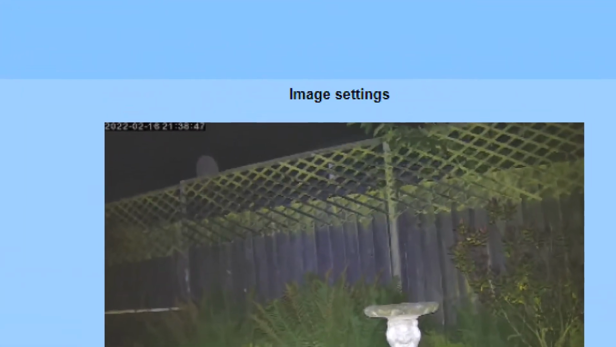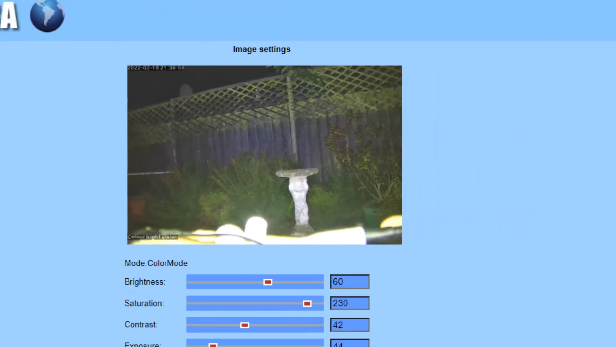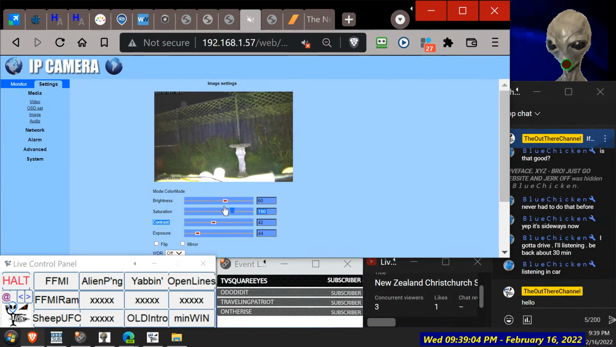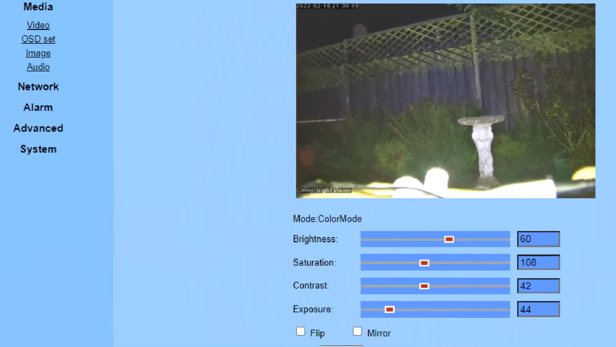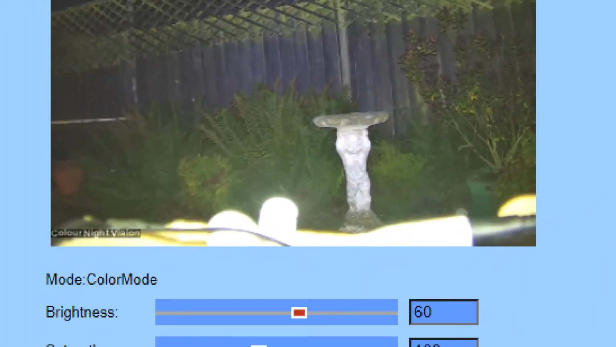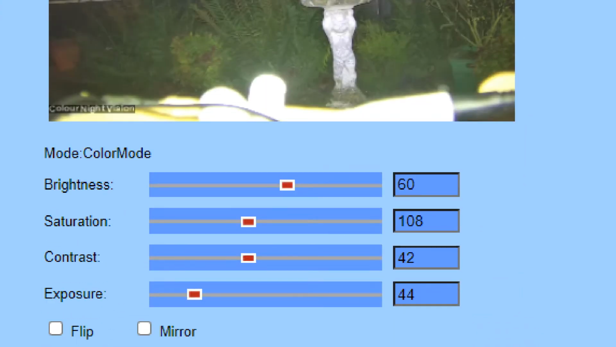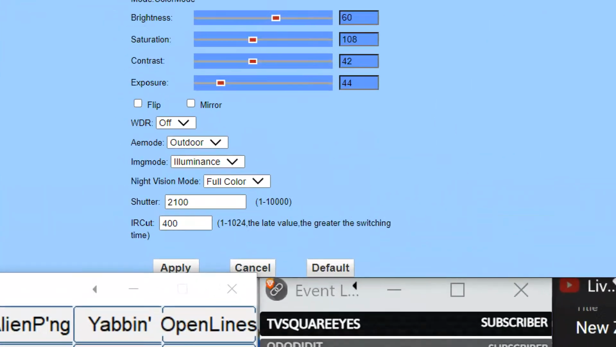This shows that you can actually use a security camera at night time for spotting stuff. Too much screen now. So where was the best spot? 85, wasn't it? That's not looking too bad on that one. Okay, won't muck around with it too much.